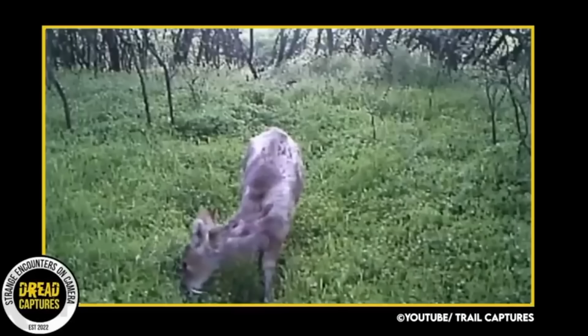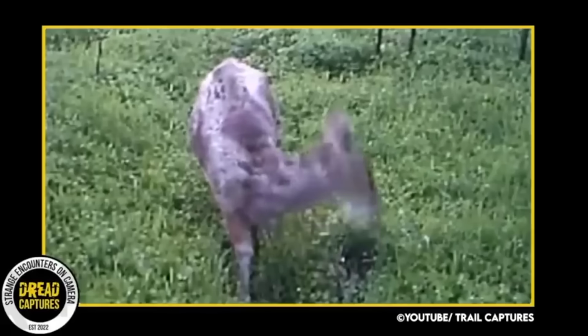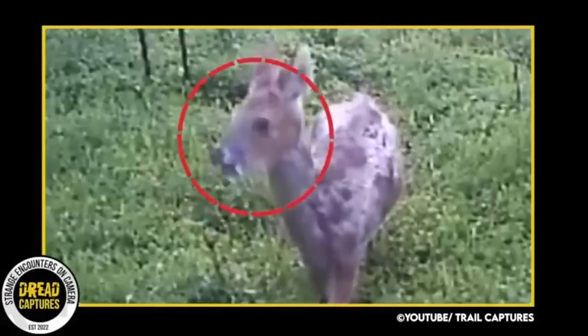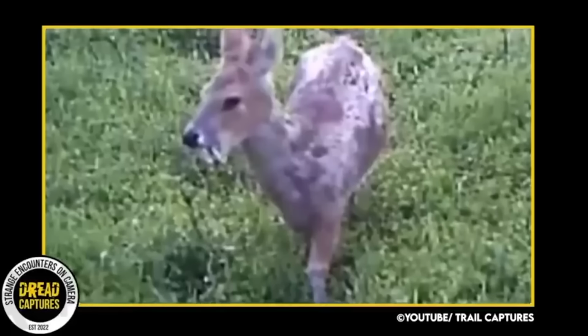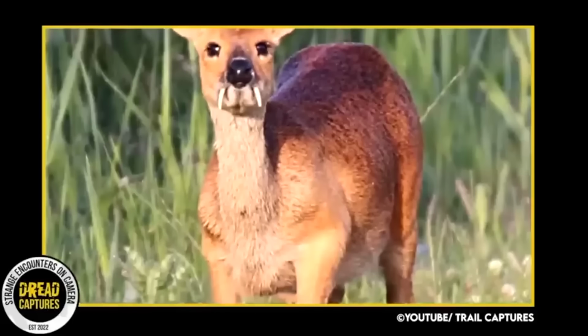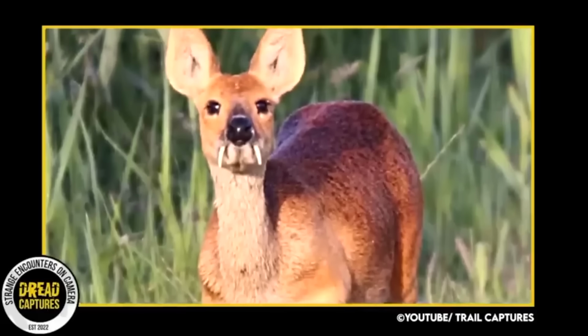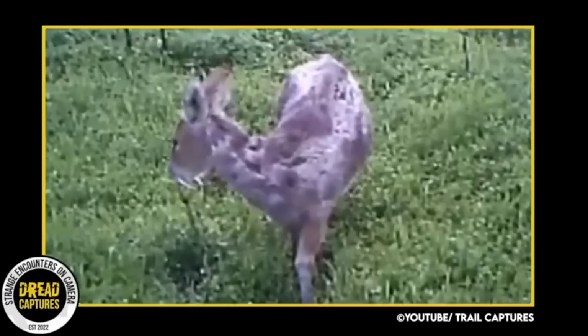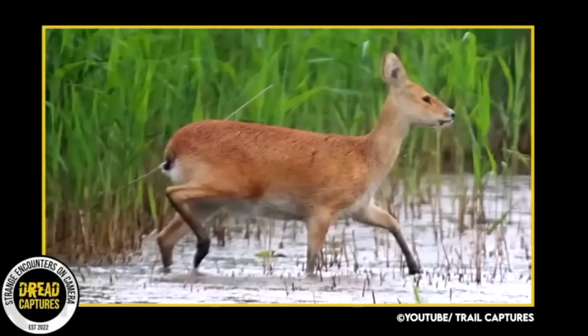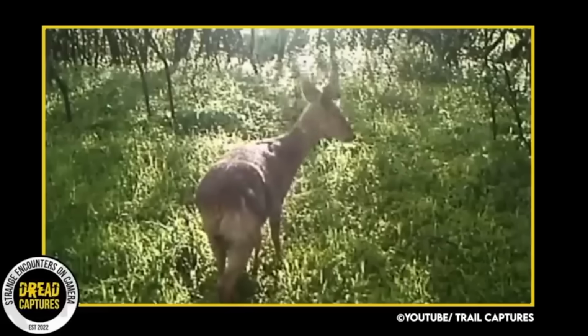Don't be fooled by its somewhat monstrous facade. These creatures are entirely normal within their species. Their remarkable tusk-like front teeth, which could easily be mistaken for vampire fangs, are a distinctive characteristic common to all Chinese water deer. Native to China and Korea, the Chinese water deer is a small herbivorous mammal often found inhabiting wetlands and grasses near lakes and rivers.